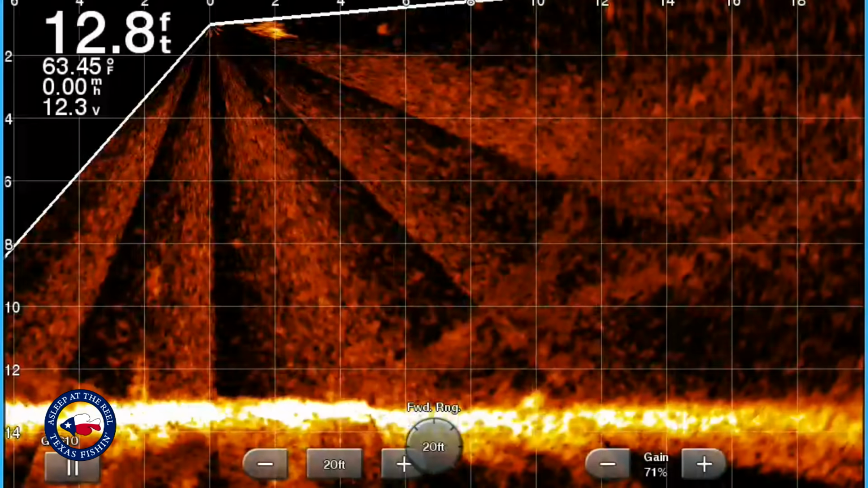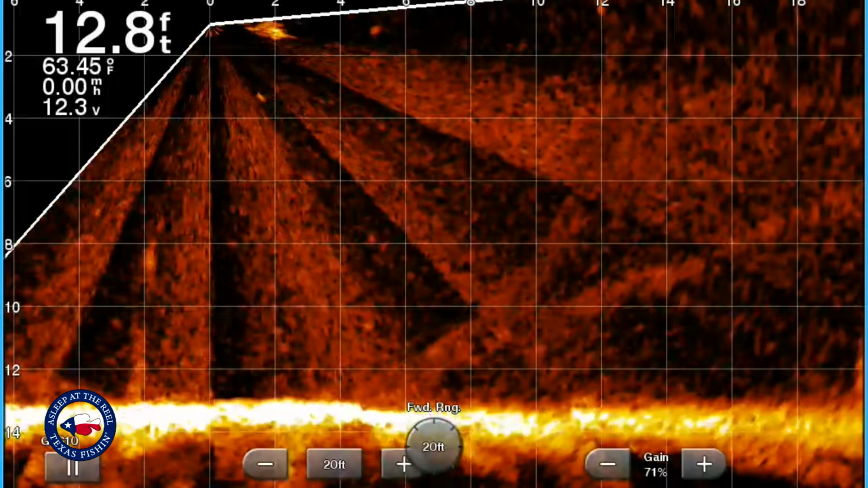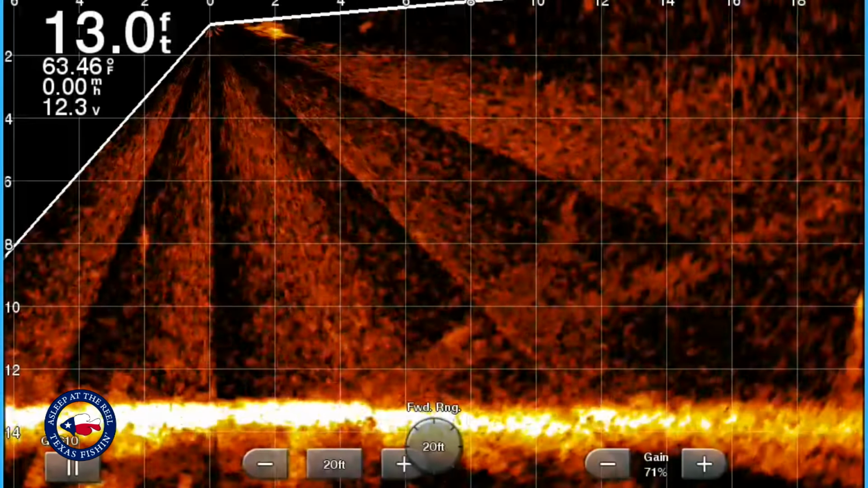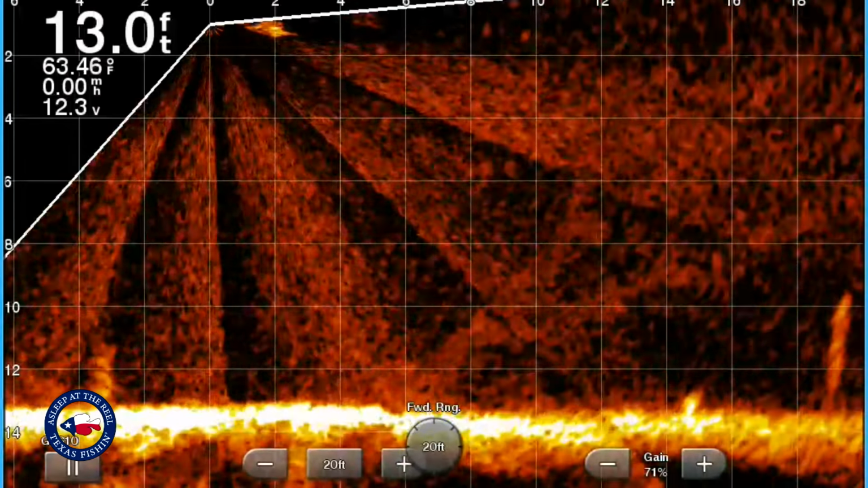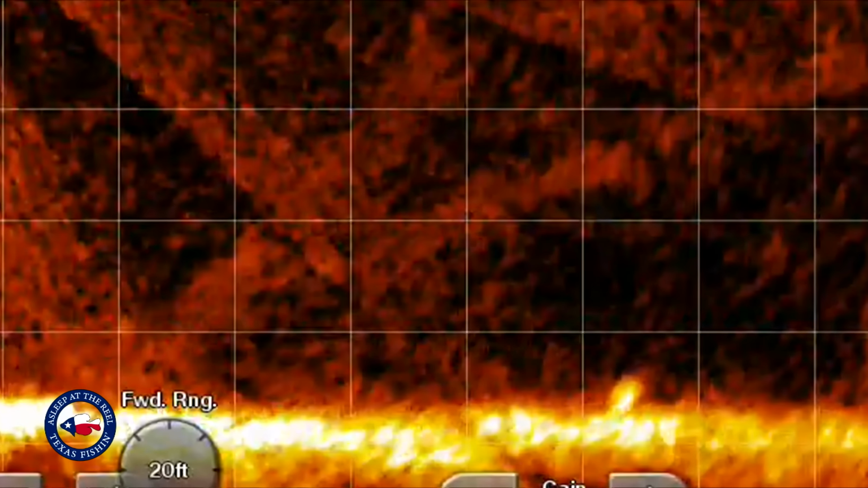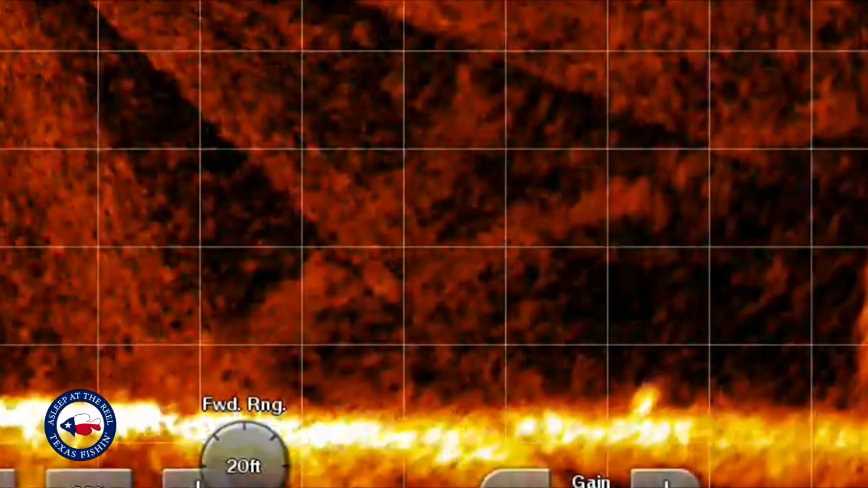So here's a good example. I did not try to catch this, or I don't think I caught this fish, but this gives you an example. So I'm gonna zoom in here, but you'll see in just a second, about 16 feet out, there it is. I'm gonna zoom in. That is a crappie that's on the bottom. You'll see them. They're just kind of standing there.